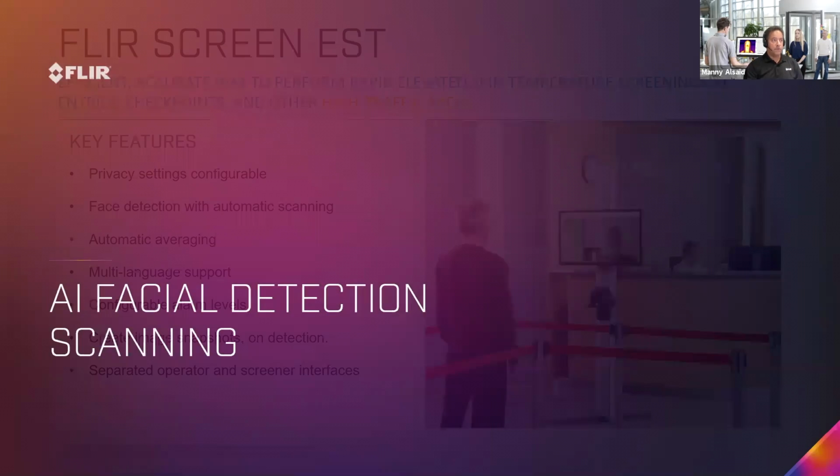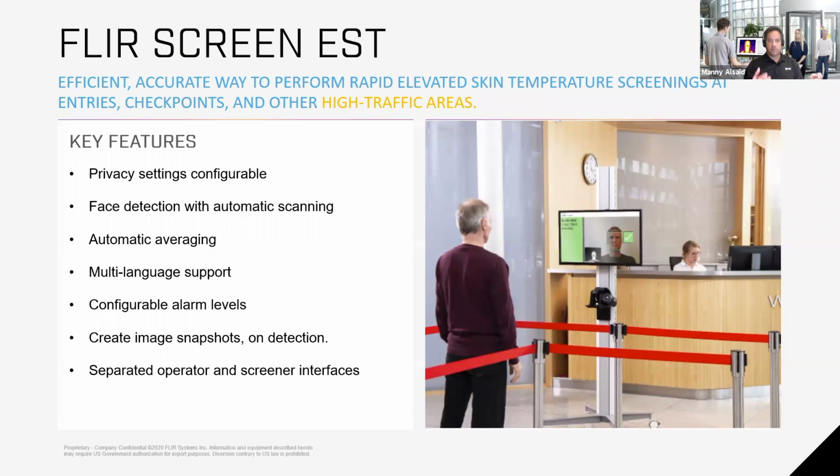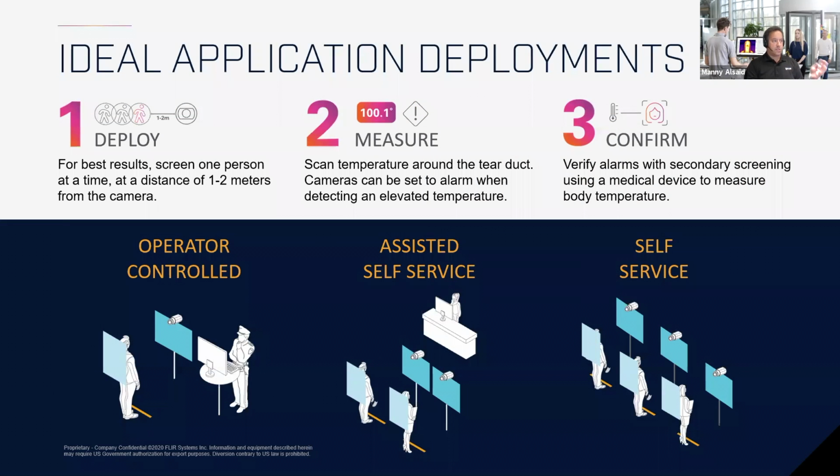AI facial detection. If you need automatic facial detection for a faster ability to scan, we've created a software called FLIR Screen-EST that gives you control for privacy. You can capture photos for logging. It does automatic averaging. It does multi-language. This is PC-based software that connects with the handheld or fixed cameras to be able to access remotely. It can be used for single operator controlled, assisted service, or self-serve option.